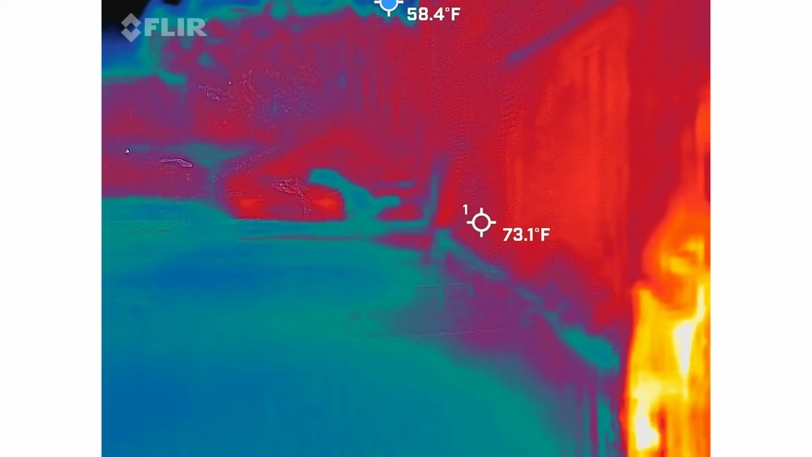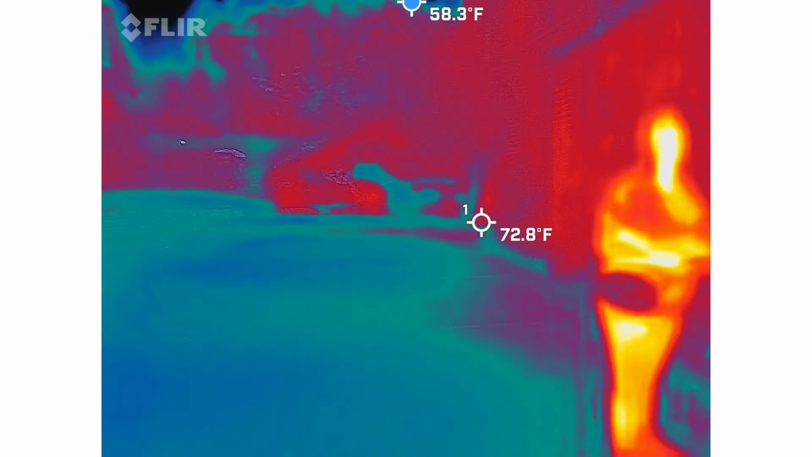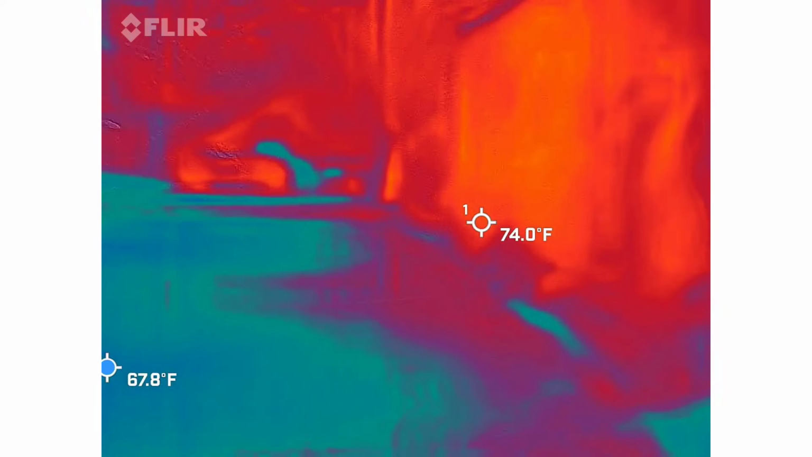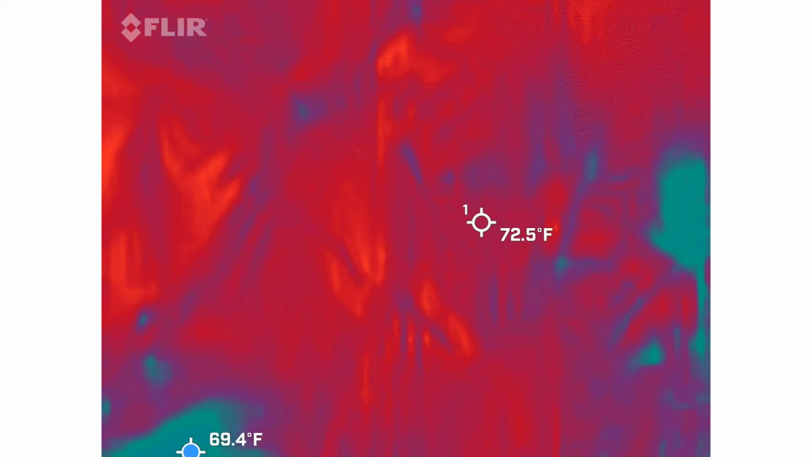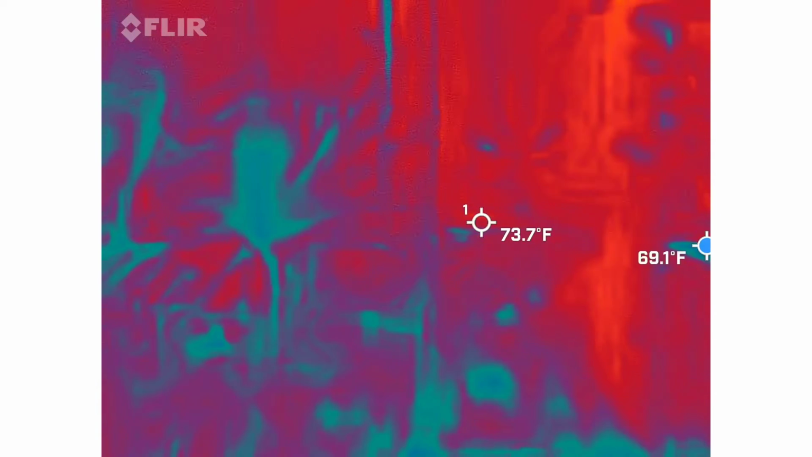You've got to touch that metal stick coming out of there. Sarah, what do you got now? Nothing. You got the volume here. Yeah.